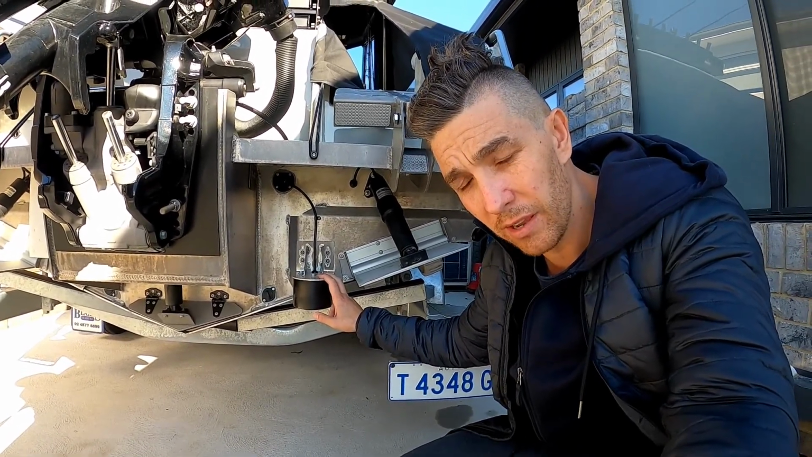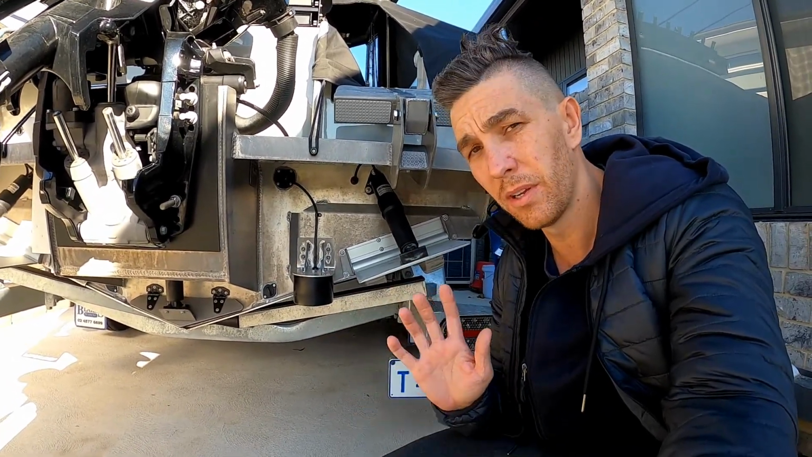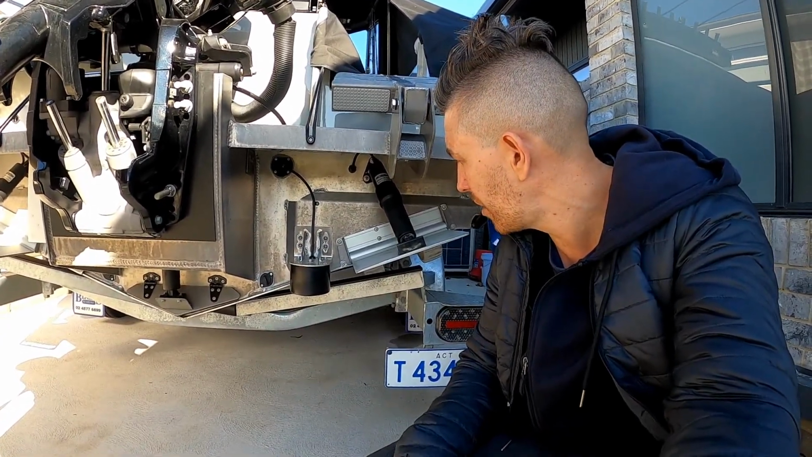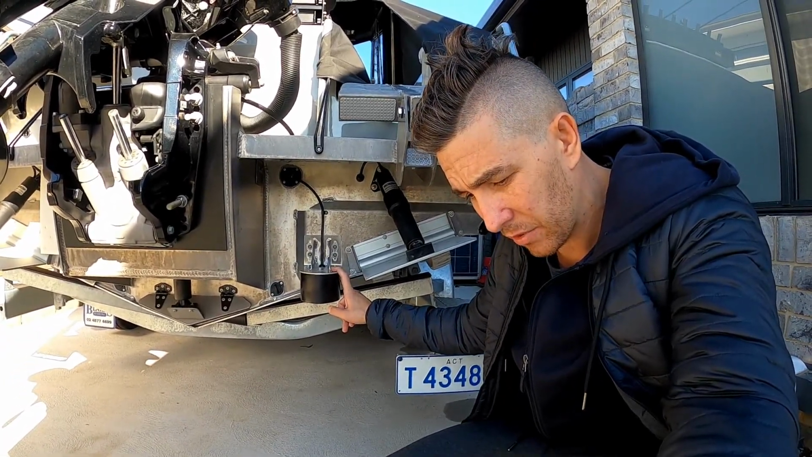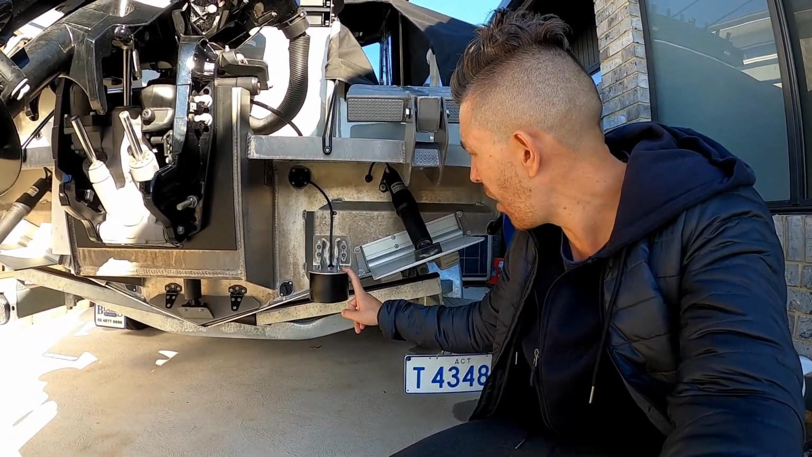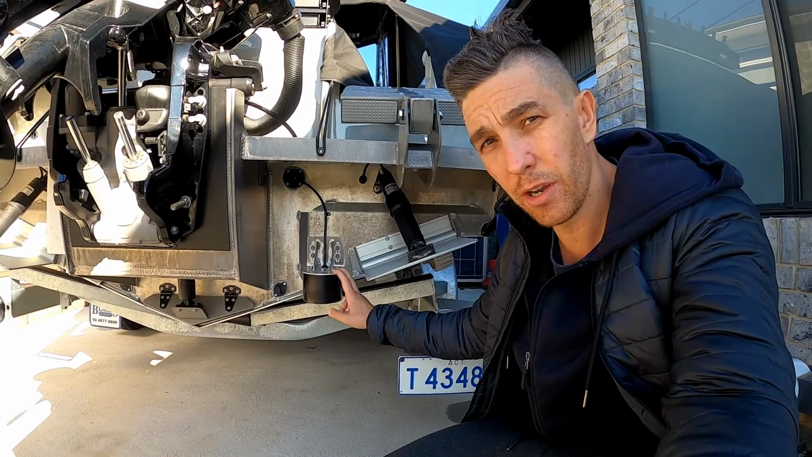It's a TM275LHW, so it's low, high, wide. So what that means is it does low chirp, high chirp, and it has a wider angle than your average transducer, so more coverage underneath the boat. The last 1 kilowatt transducer I had was a TM265LM, so low, medium. Now, I rate this as a better transducer because it's got low chirp and high chirp,